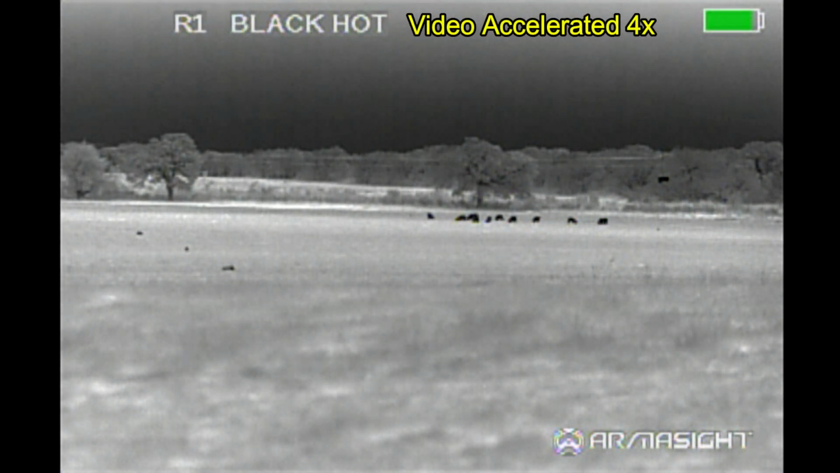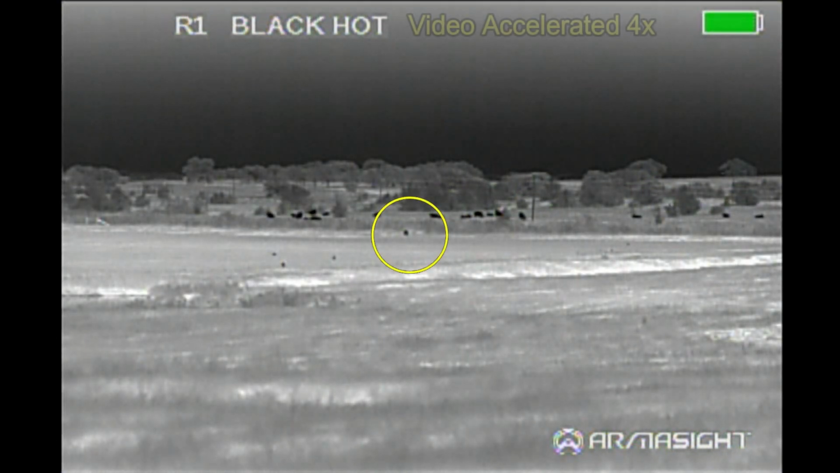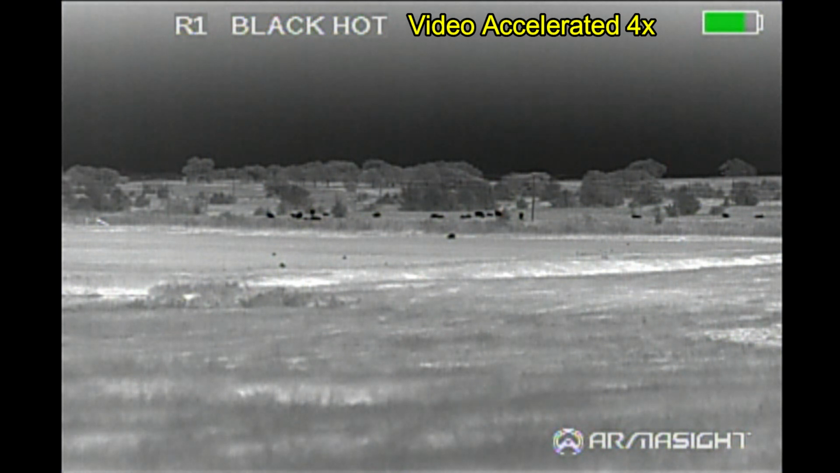So I spent the first 2 to 3 hours watching the coyotes, watching the deer there in the distance, watching the jackrabbits and skunks there off to the left, just passing the time, till finally I saw this hog right here that had come in. It had actually come across the neighbor's pasture on the other side of the road and crossed the road and entered into my pasture that I'm hunting.